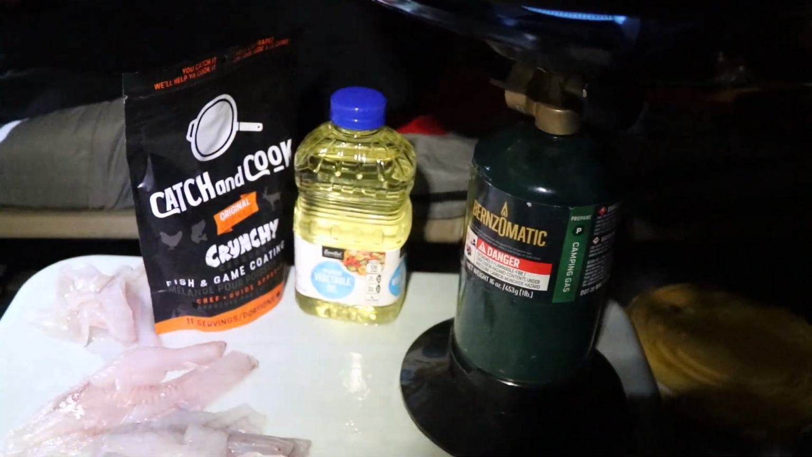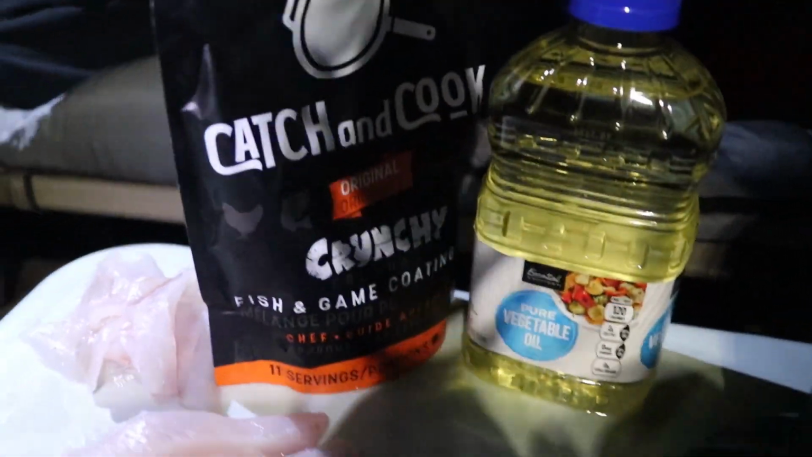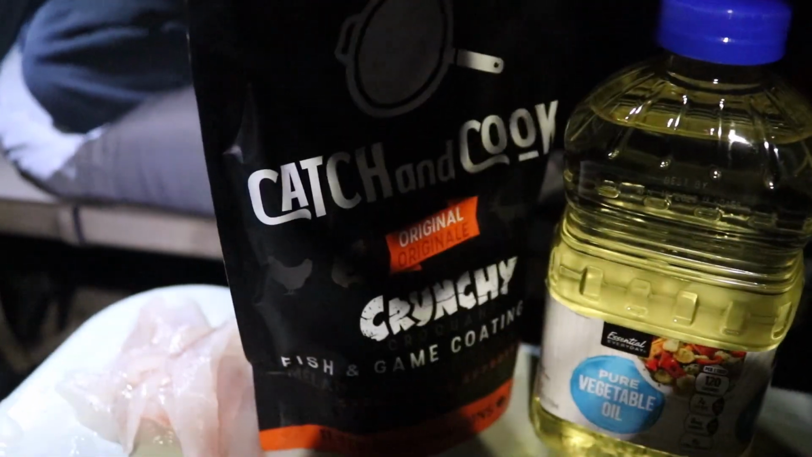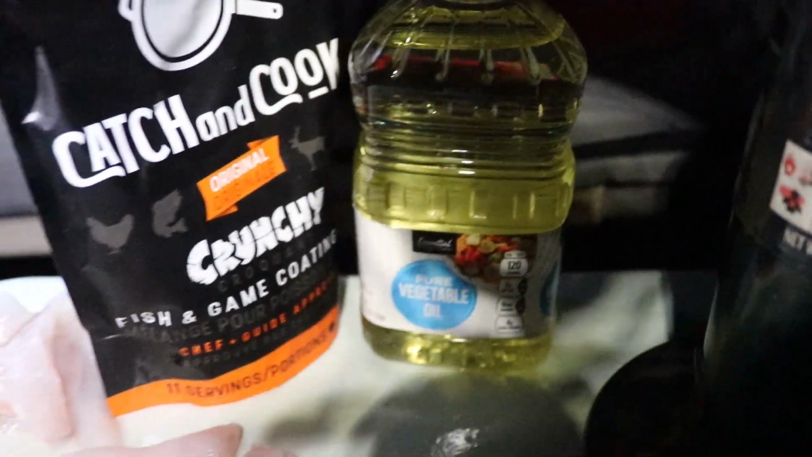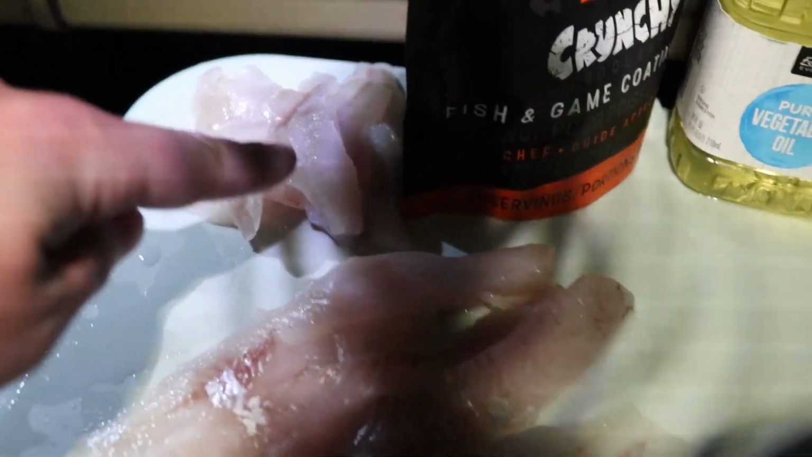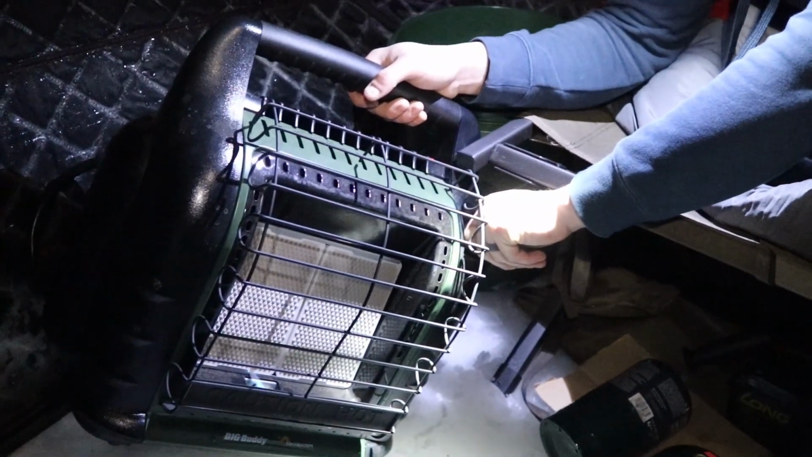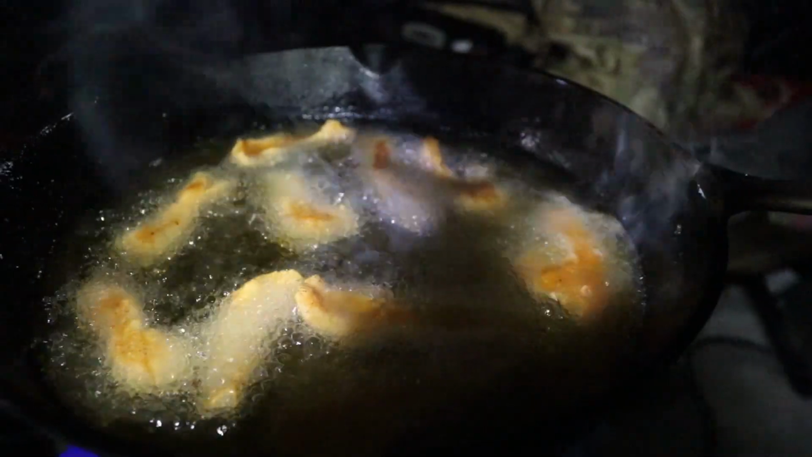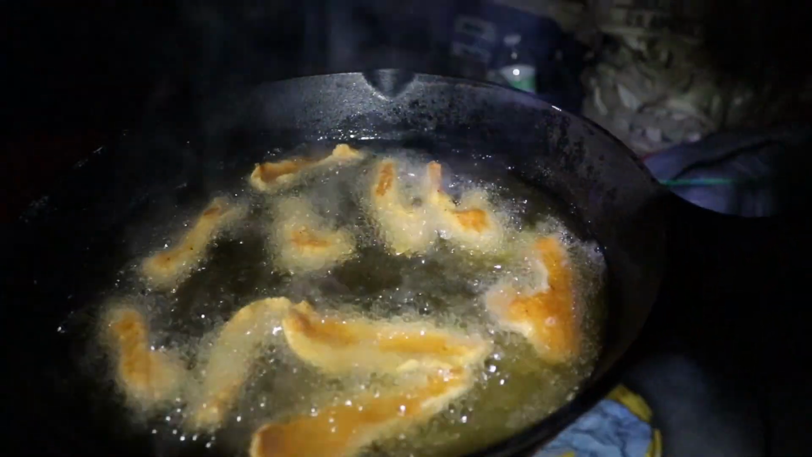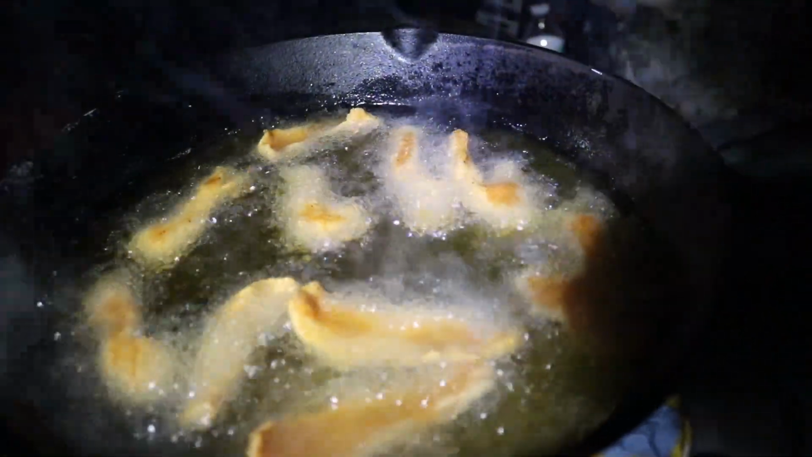Show the people. Mr. J. Siemens. Catch and cook. Crunchy oil. Perch. Walleye. Crappie. Cast iron pan. TJ trying to get our heat back. Son of a gun. Working. Money. That smells so good.